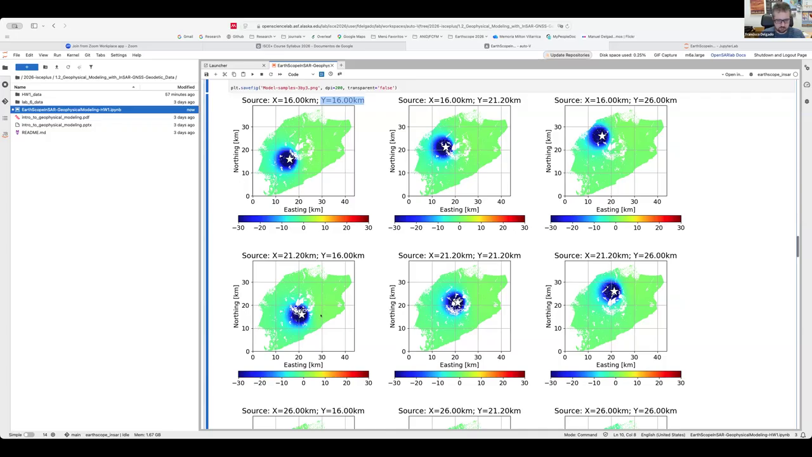In the middle column, we are doing exactly the same, but here we horizontally shifted the MOGI location by 5.2 kilometers. So the location is now centered in the middle of Unimak Island, which is the name of the island where Okmok is located. So it's shifted, and then we move it from north to south, just like we did on the first column.